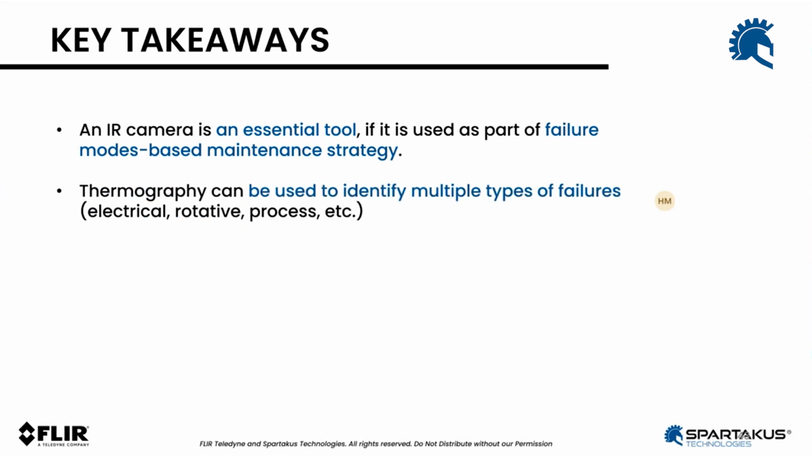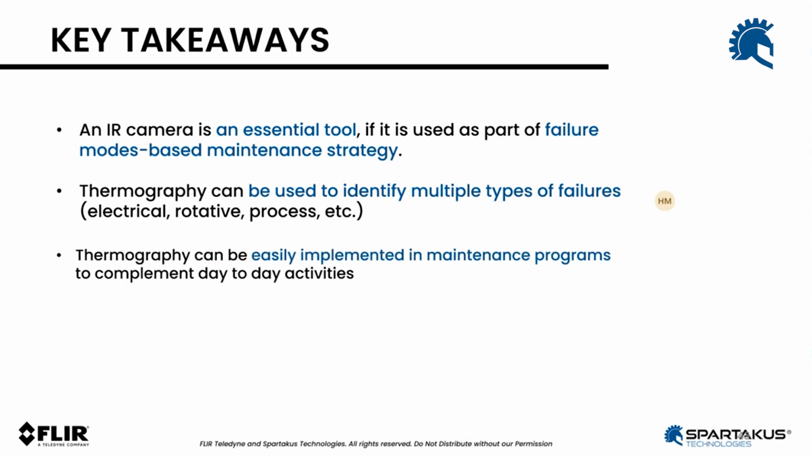Thermography can be used to identify multiple types of failures. We've seen electrical, rotative, process, and so much else. Thermography can be easily implemented in maintenance programs to complement day-to-day activities. As we've seen, the purpose is to assign the right task to the right person to do it at the right time and the right way.